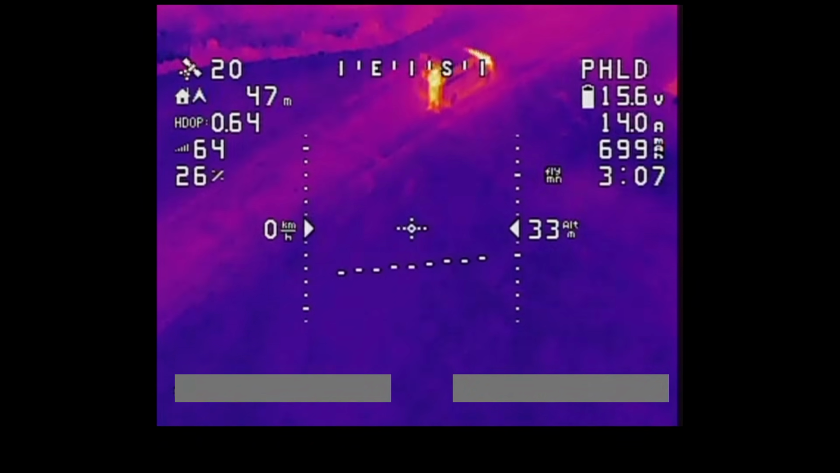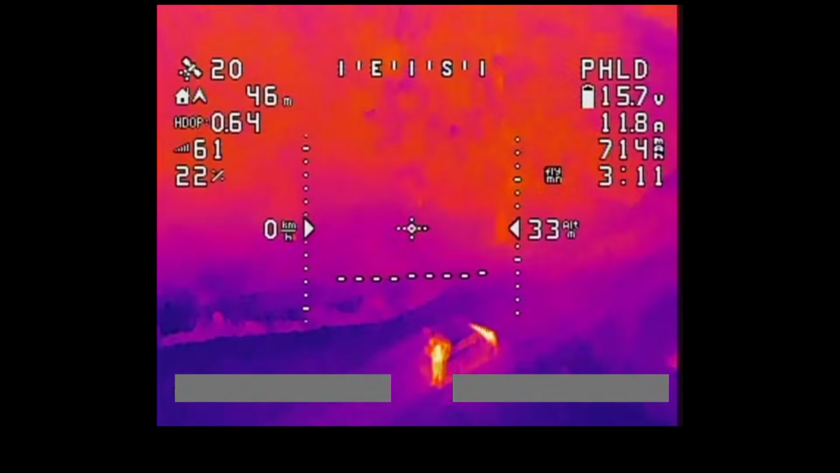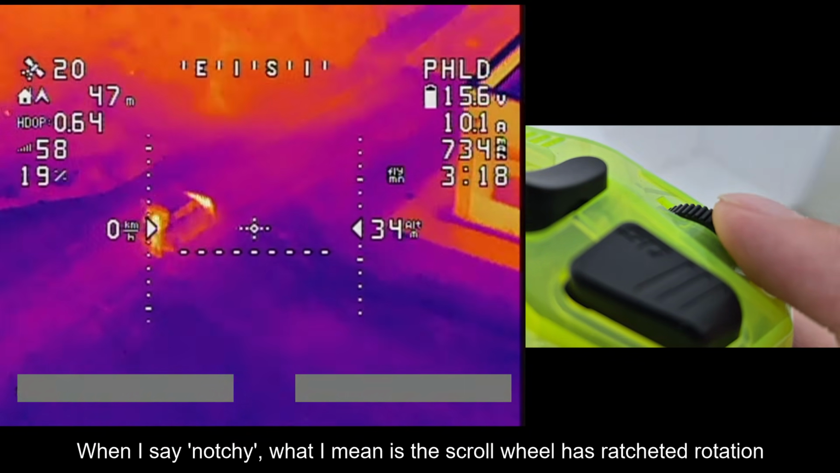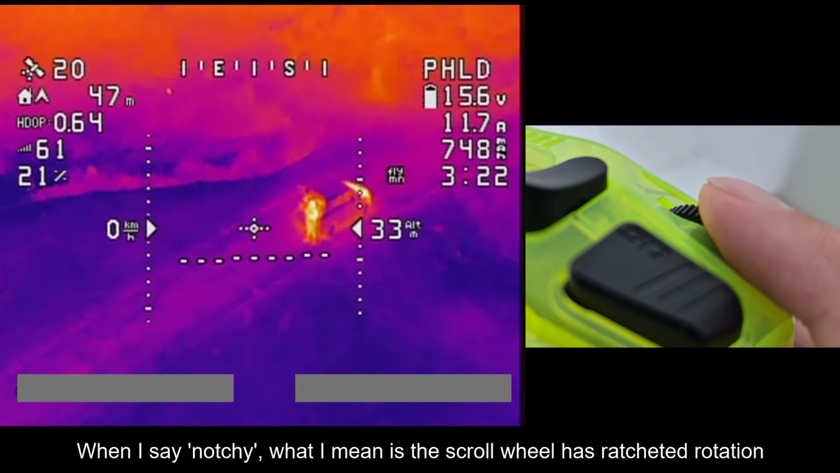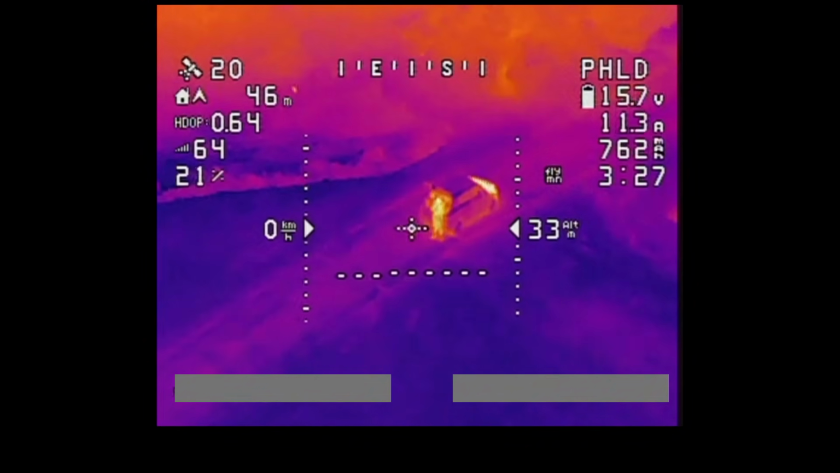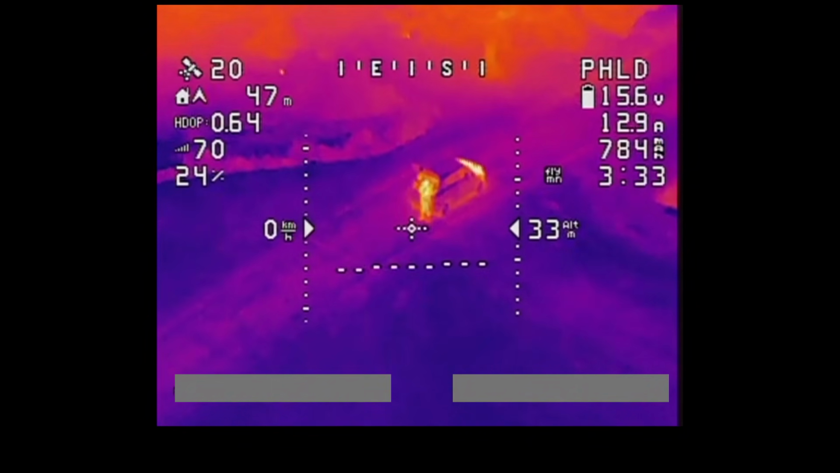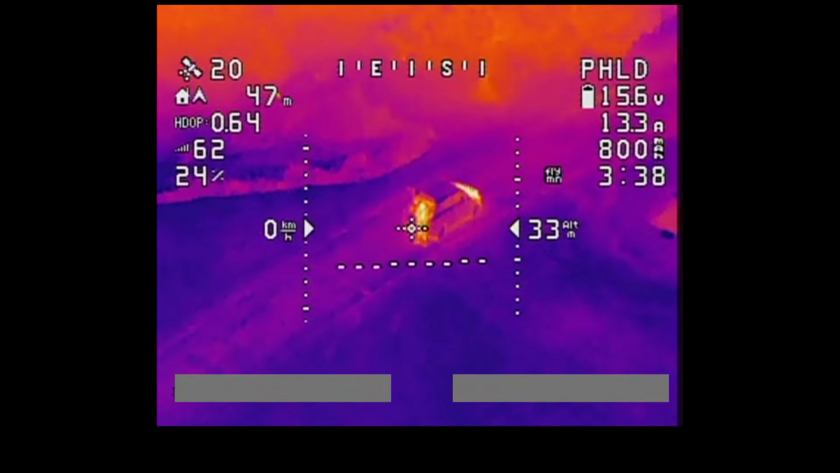Now, as I mentioned, sorry, I'm just struggling to get the camera locked directly on me. It's because the scroll wheel on the Radio Master Pocket that I've got is notchy. So it always wants to lock in at certain points. It's quite hard to get the gimbal exactly where I want. I do need to modify my radio to correct that. But yeah, as I mentioned, the thermal camera's got different color palettes. So this is just a random one. But what I'll do now is I'm going to cycle through a few and you'll see that you can see different detail depending on which color palette you use.